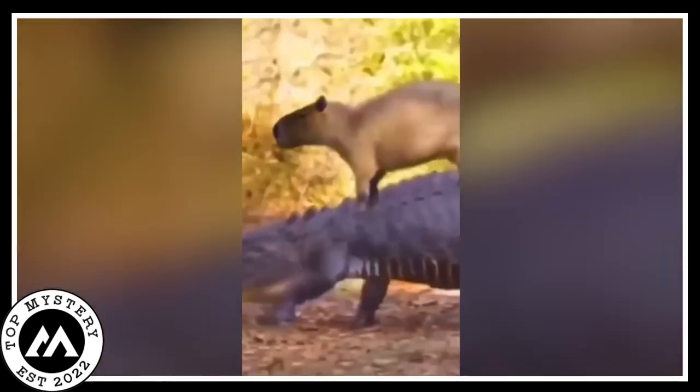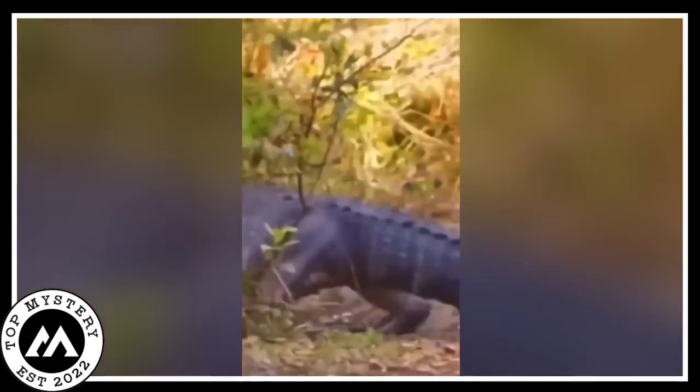The capybara looking all cool and comfy on its croc taxi, just enjoying the ride like they're on some wild adventure. The hilarious part is how these unlikely friends seem to be having a blast. They have planned a river cruise playdate. I never thought I'd see a capybara catching a ride on a crocodile like it's the most normal thing in the world. Nature really knows how to surprise and amuse.